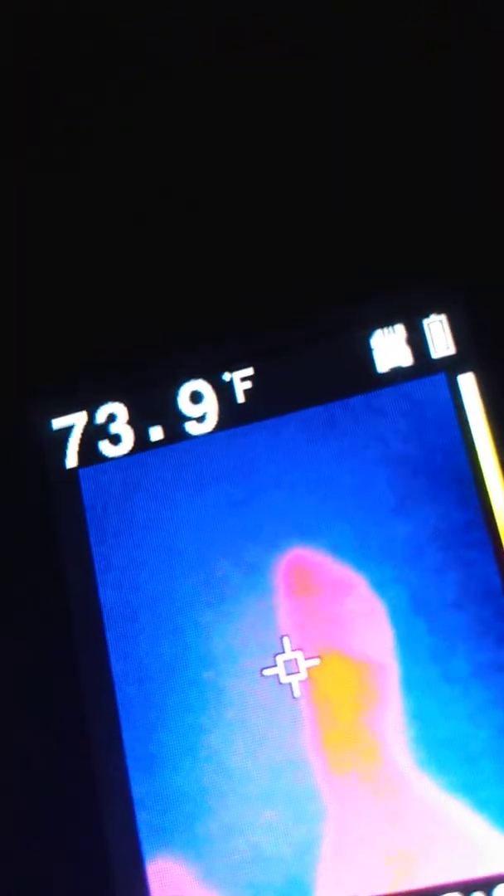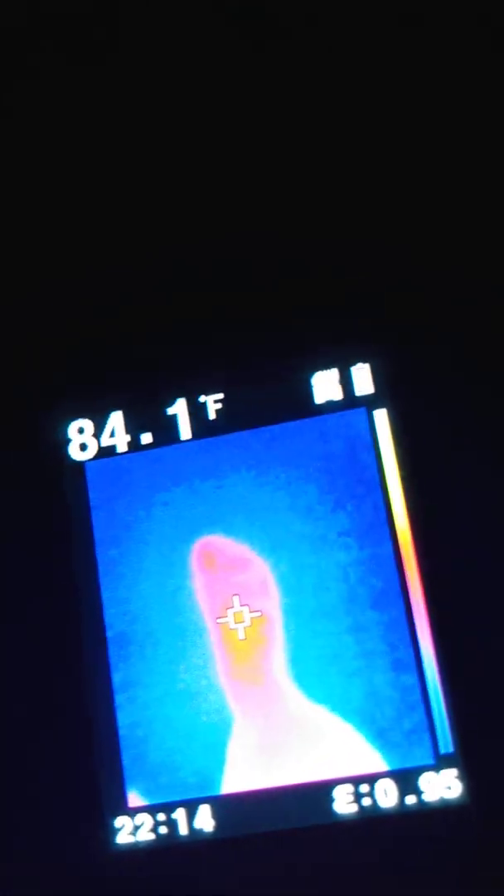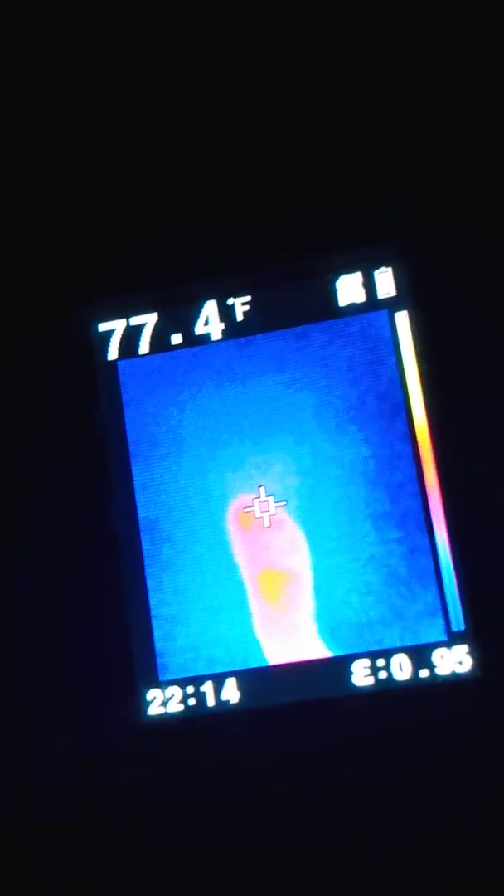Let's check out my feet. Right, there's my feet. Let's see what the foot looks like. Well, feet kind of yellow too, huh? Check that out. It's yellow. About 84 degrees. I don't think my feet have ever looked like that before. They're usually just orange or pinkish. You can see the yellow in the center.